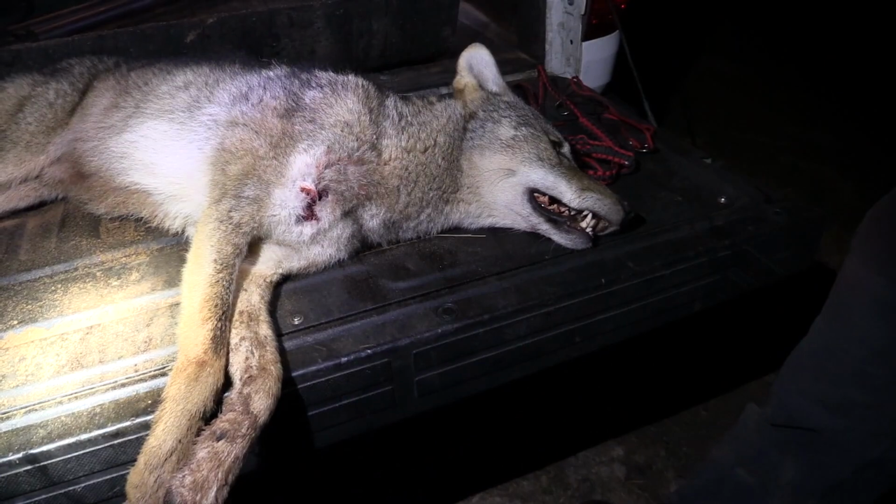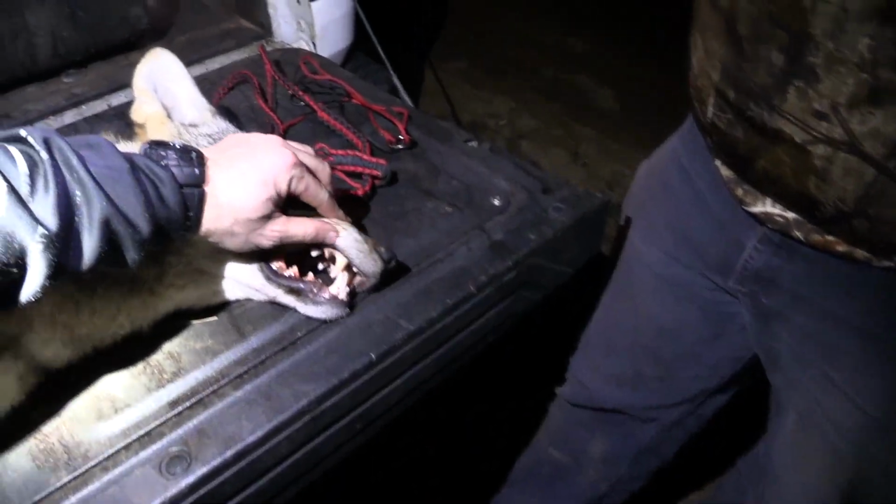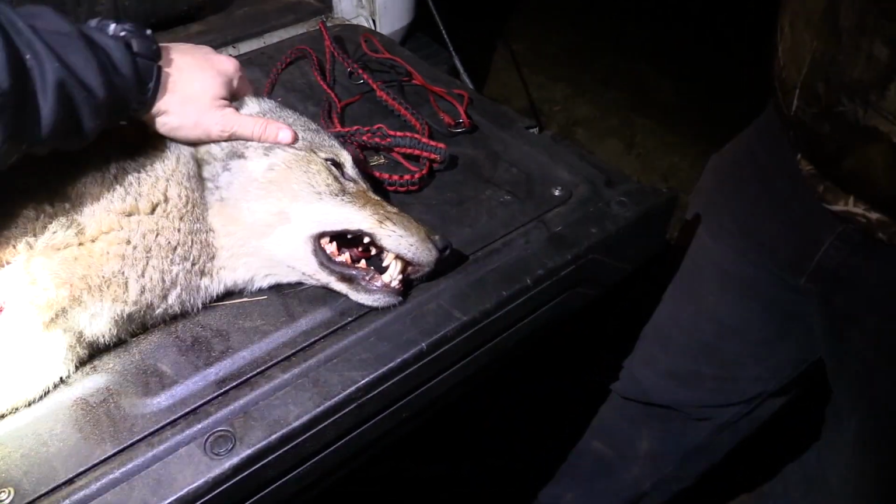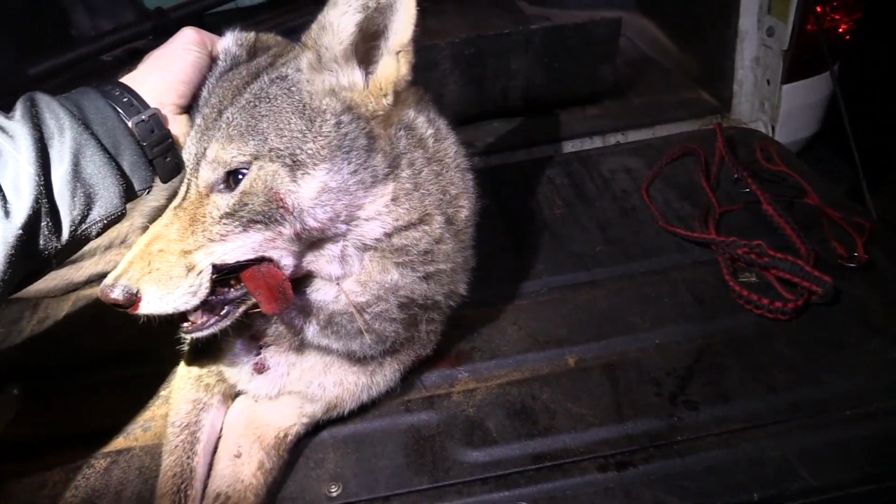I didn't want to run around down there and act stupid, and I had to put a shot on him to kill him. And probably didn't even really have to do that. But man, that right there is a testament to how tough these bad boys are. That's a big old dude too.